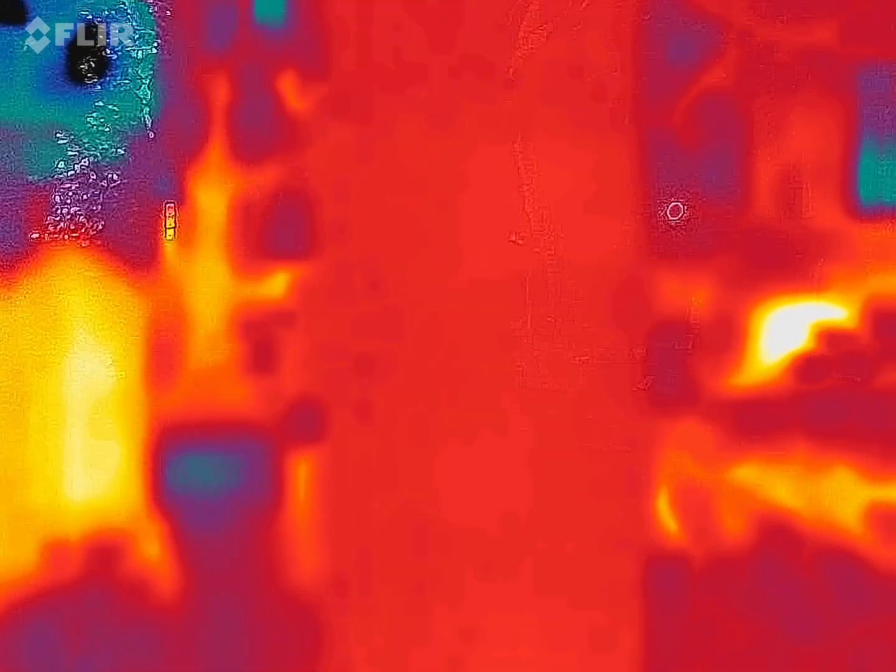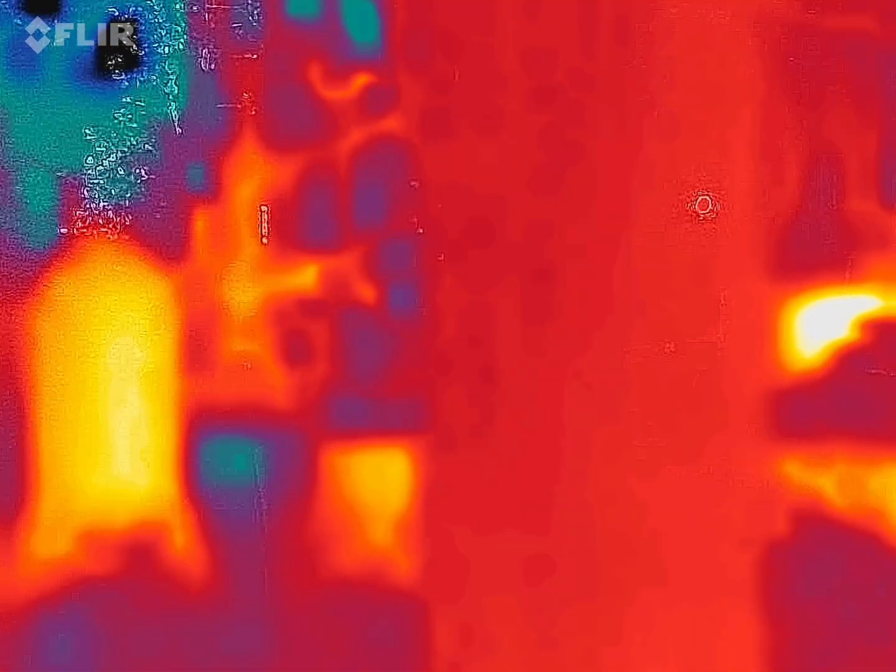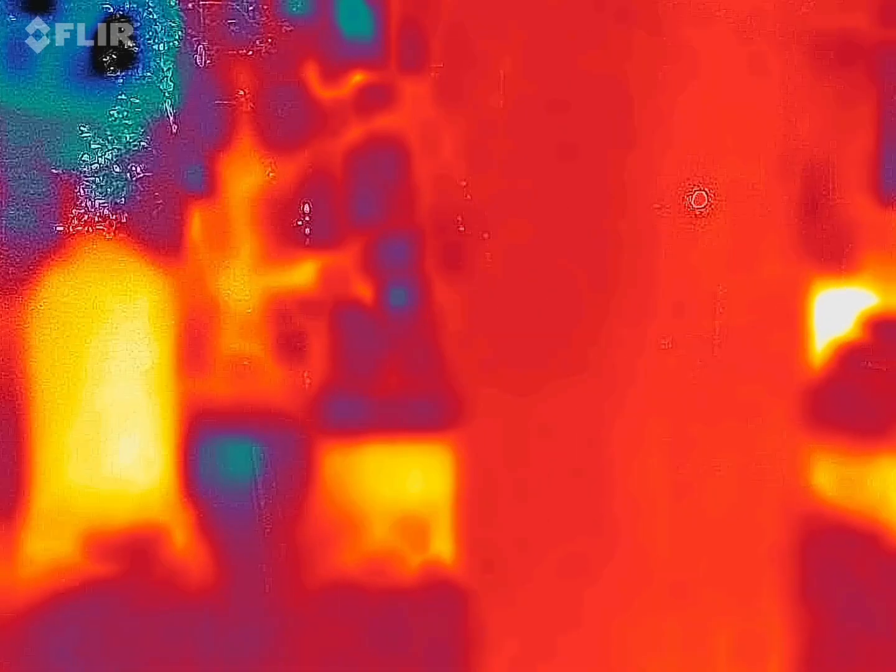Unfortunately, we can't zoom. Yeah. But I just saw it too. It went from right to left. Right. Now it's going left to right. Yeah.